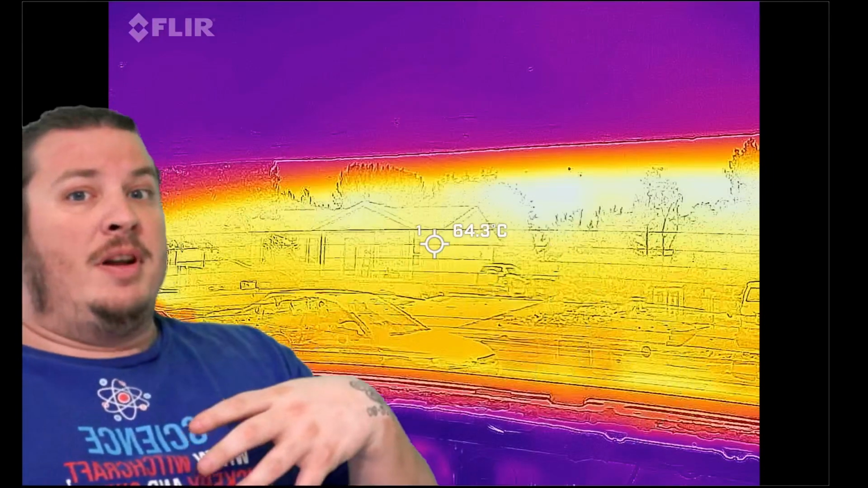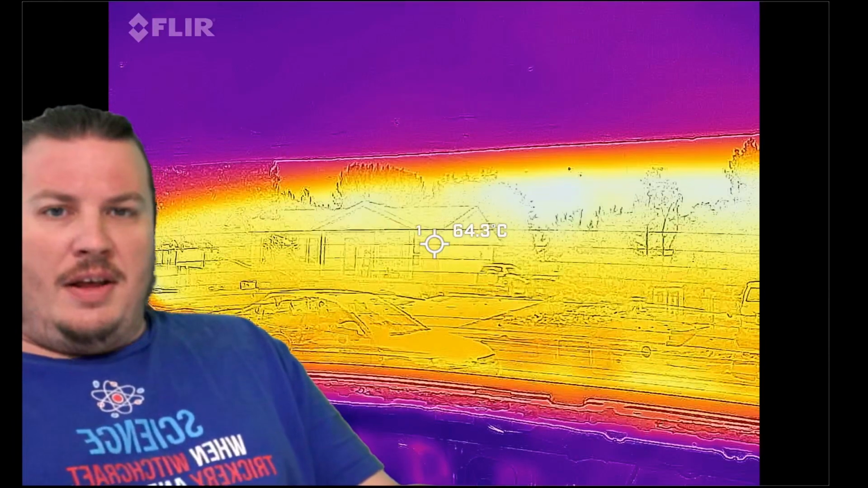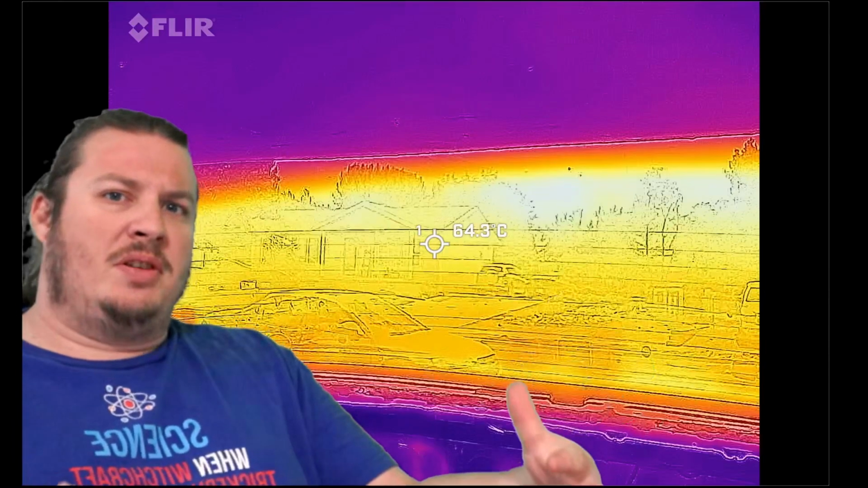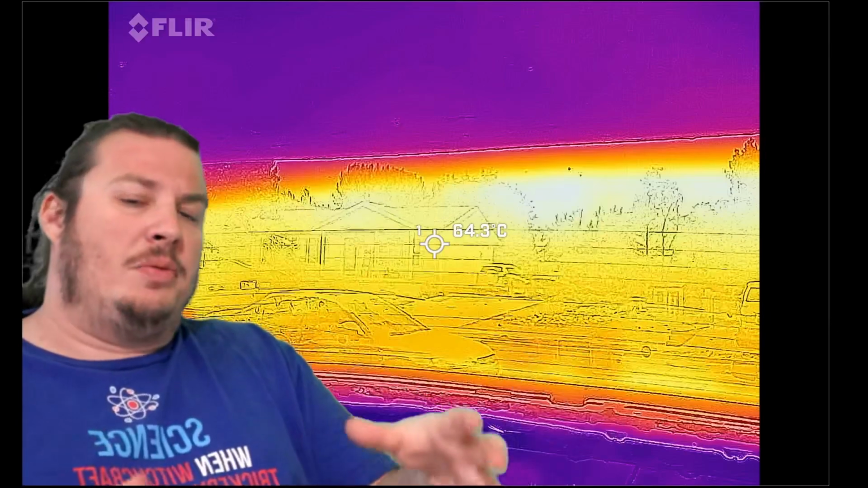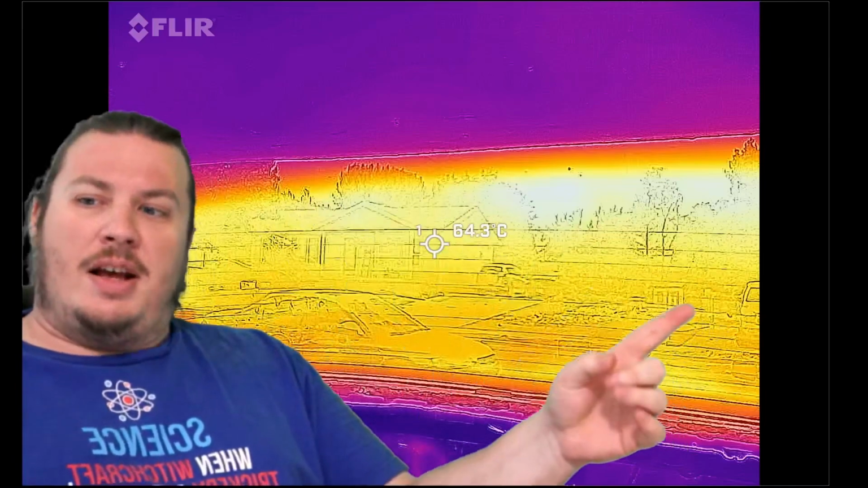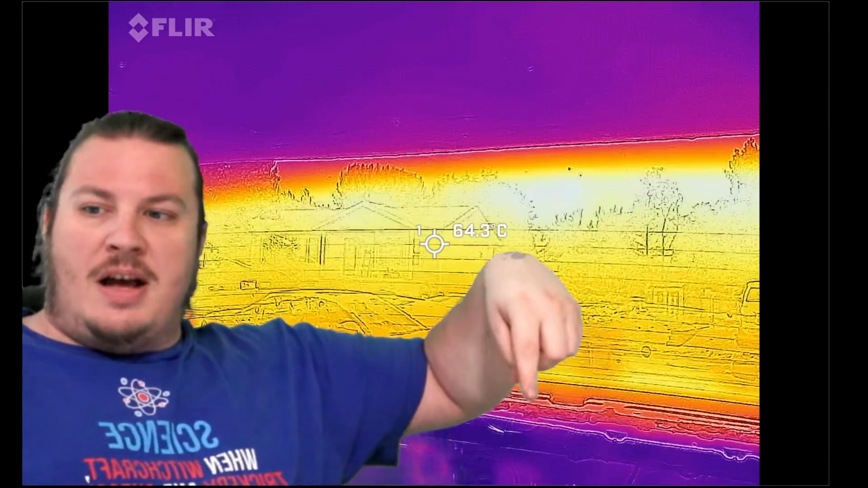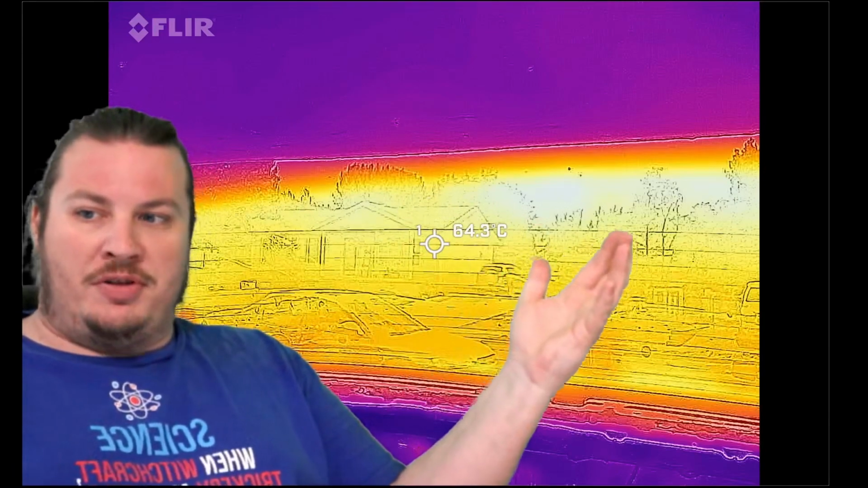coming into the cabin as radiation, right? So this is the stuff. This and the absorption of materials inside the cabin is what makes the inside of your car hot when you get into it, right? It's this exact effect. As you can see, the trunk down below and the roof up top are substantially cooler surface temperatures than what the window appears to be.